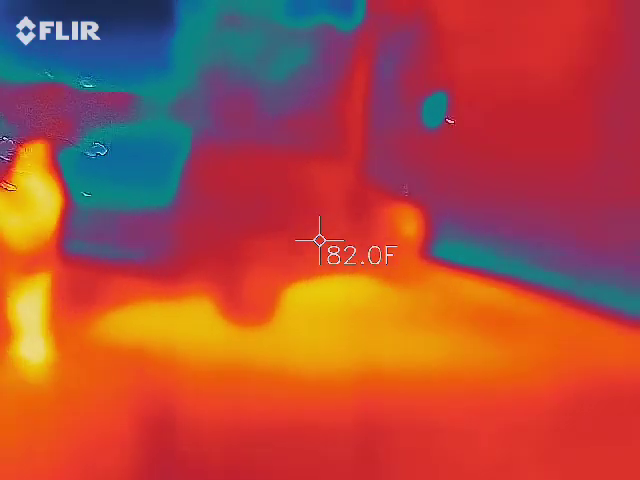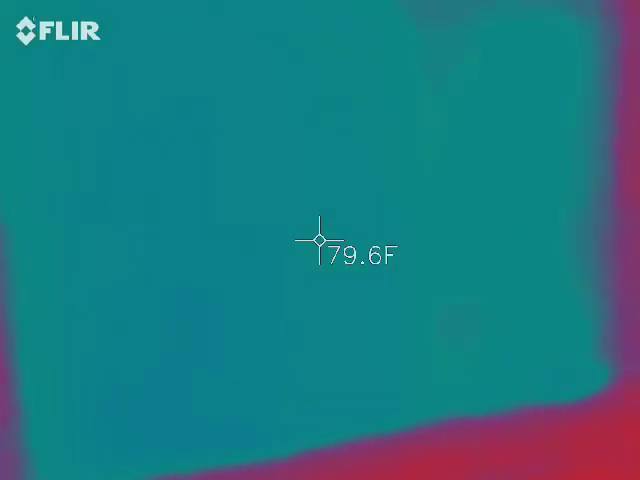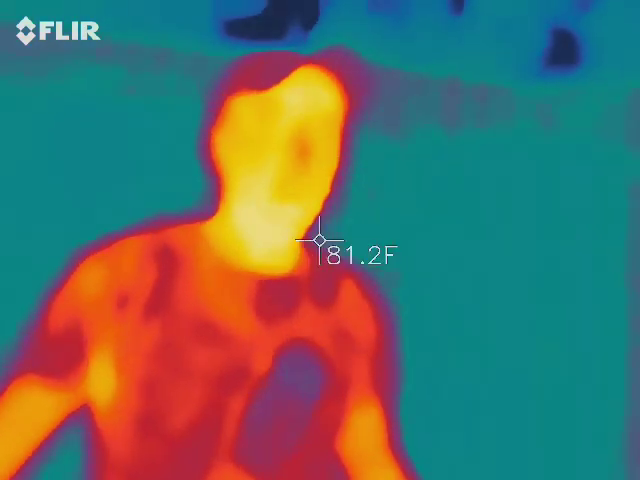All right, so let's find a blank space. You got this wood panel right here. Go ahead and just shoot it right at the wood panel. You see how it kind of bleeds out? The reason why I say keep somebody in the picture, you see how the wall probably turned blue now? Yeah. So that's kind of what we're looking for.